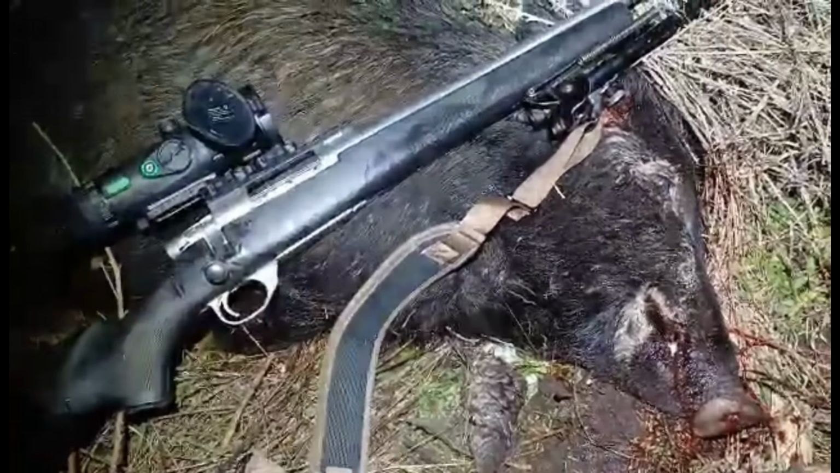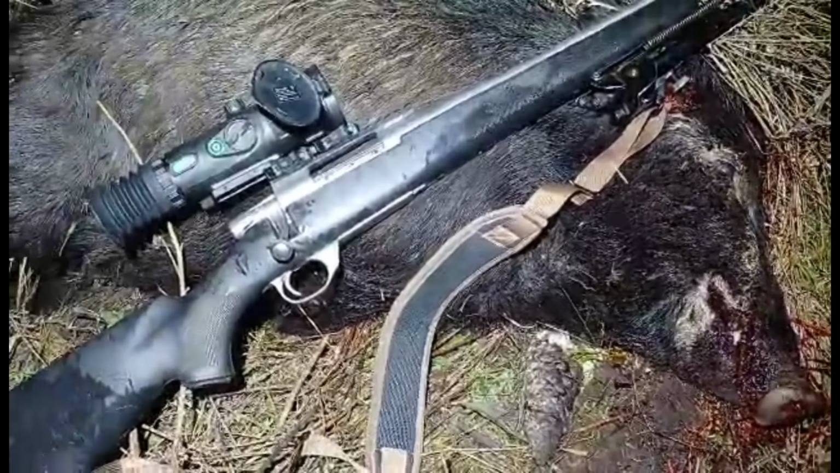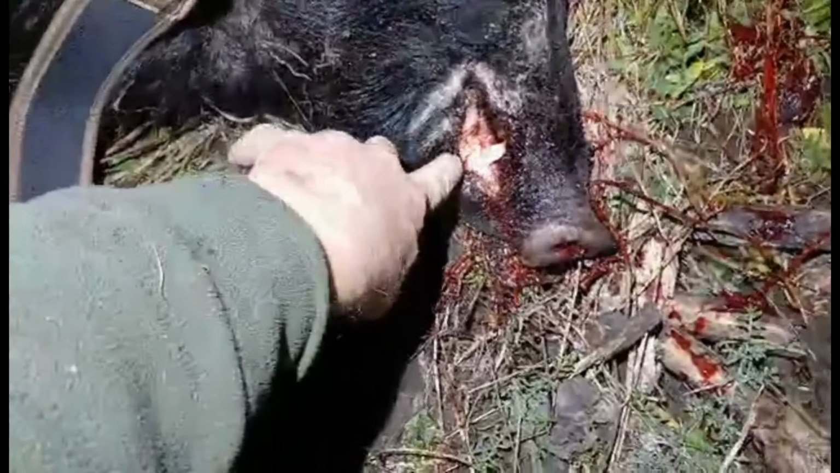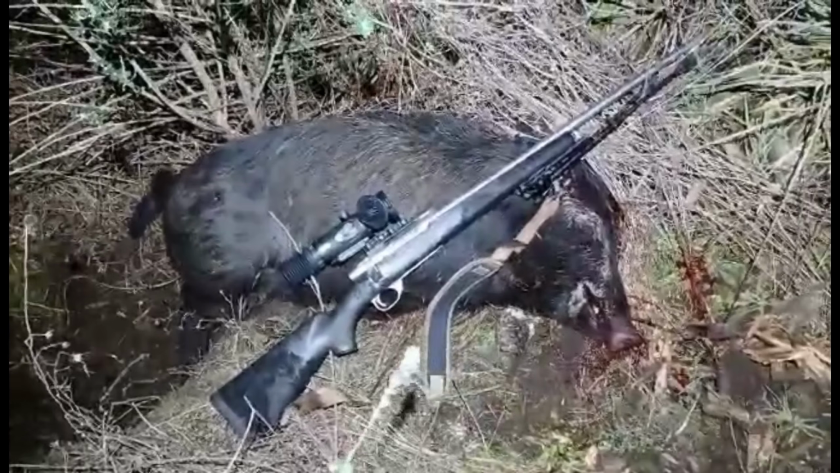And this is the one I spotted. I think this is the one I spotted from about 700 metres or over 700 metres from right up on the Lookout Hill. Yeah, little tusks too for a small pig. It's not a bad size, probably about 80 pound.